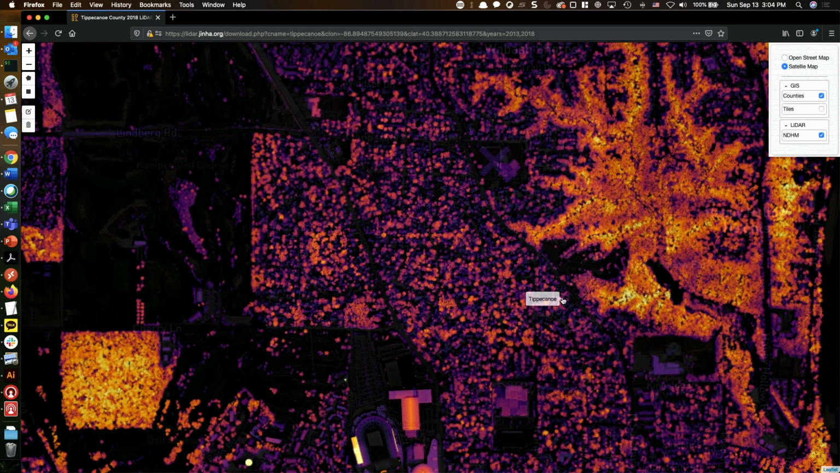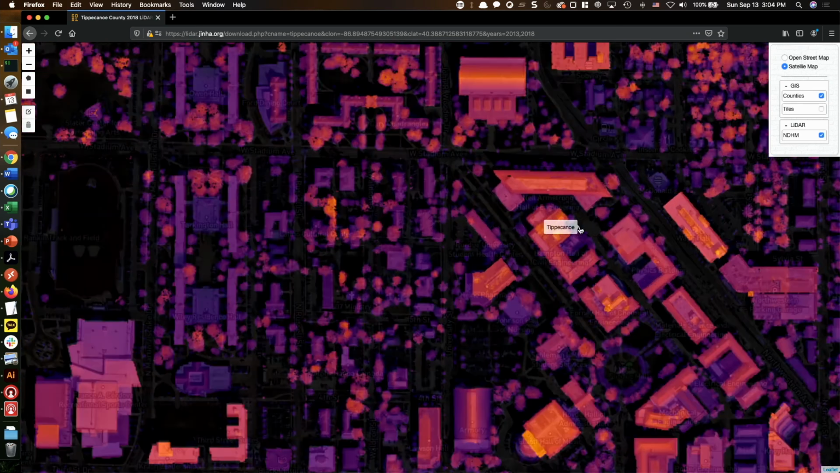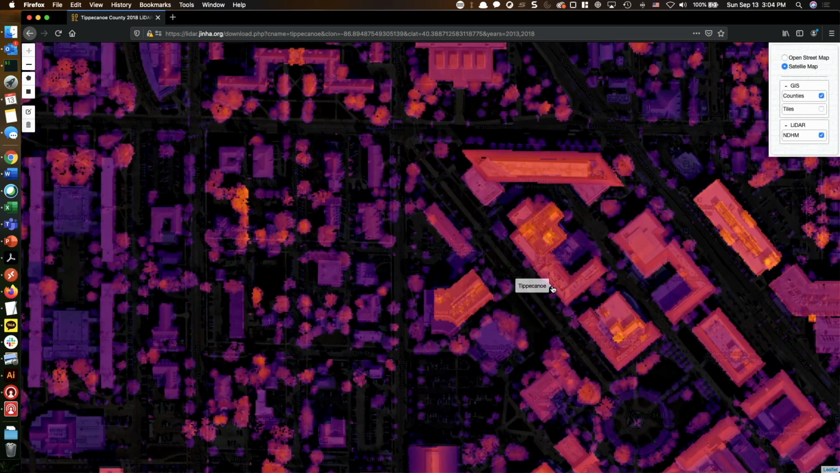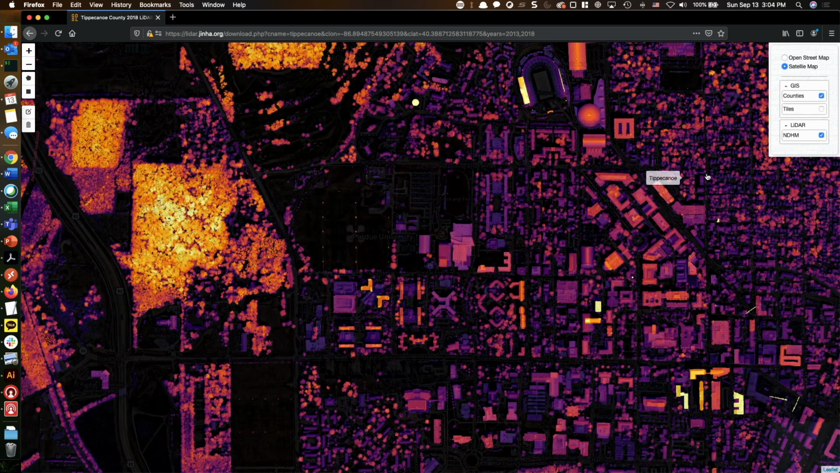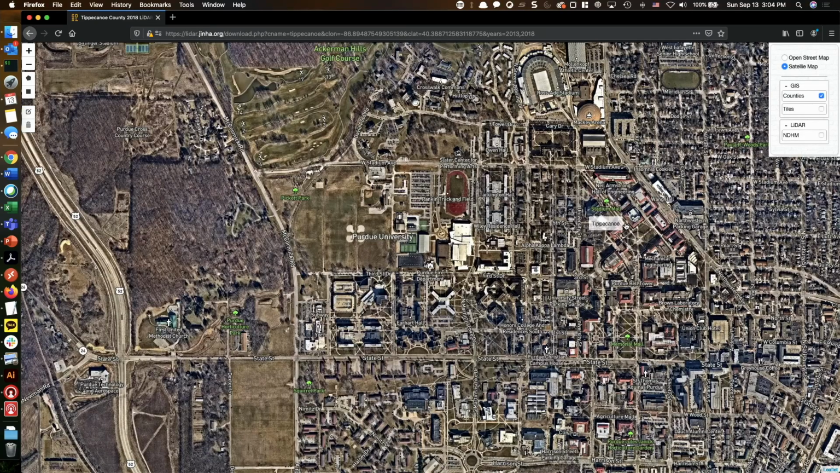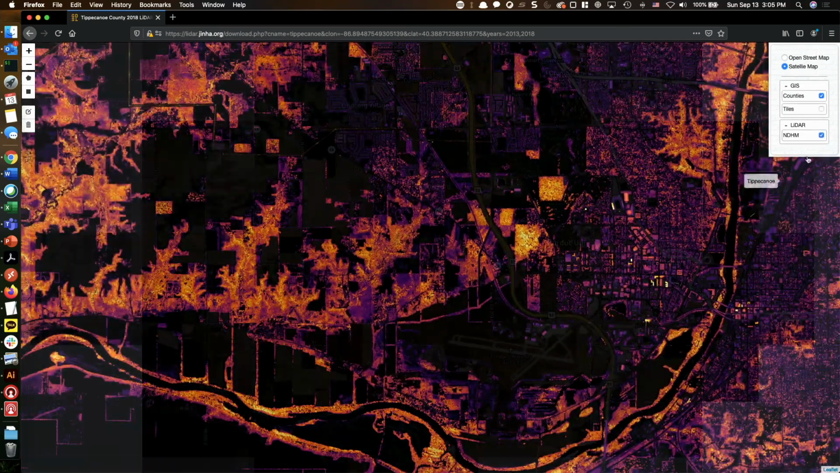And let me even further zoom in. This is on the Purdue campus, and this is Hampton Hall that you can see. You can see that some parts of the building are higher than others. You can see the individual trees are visualized very clearly in this NDHM layer as well. And this is how you visualize different LiDAR data products.